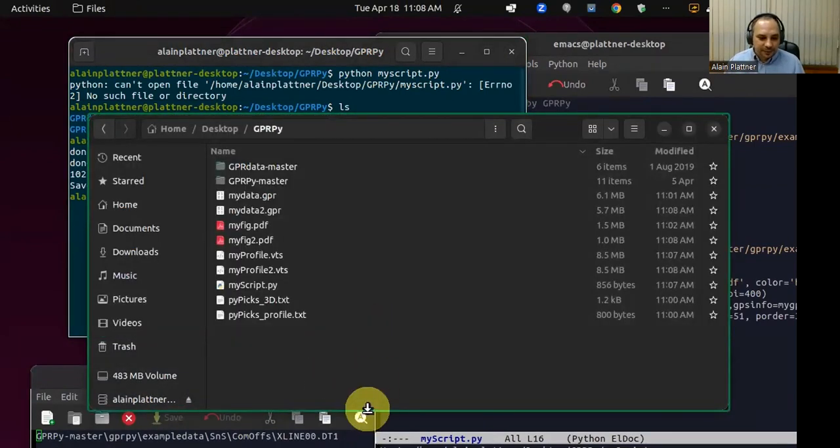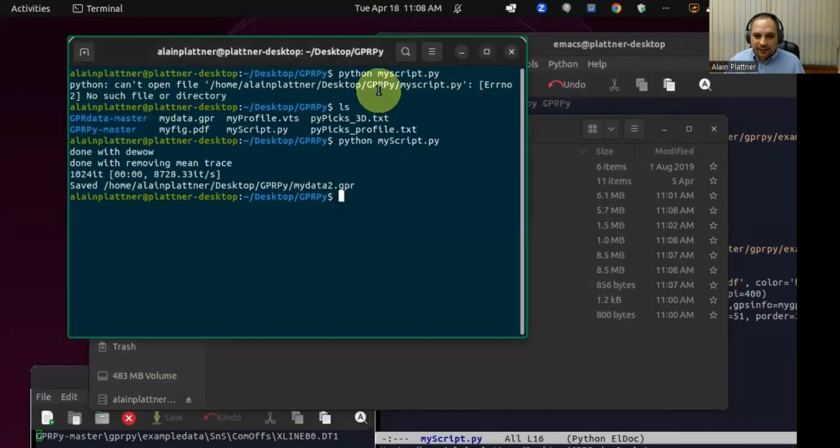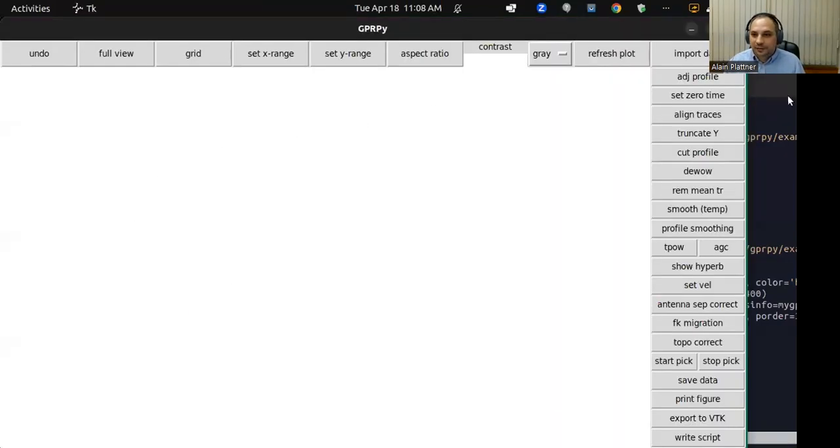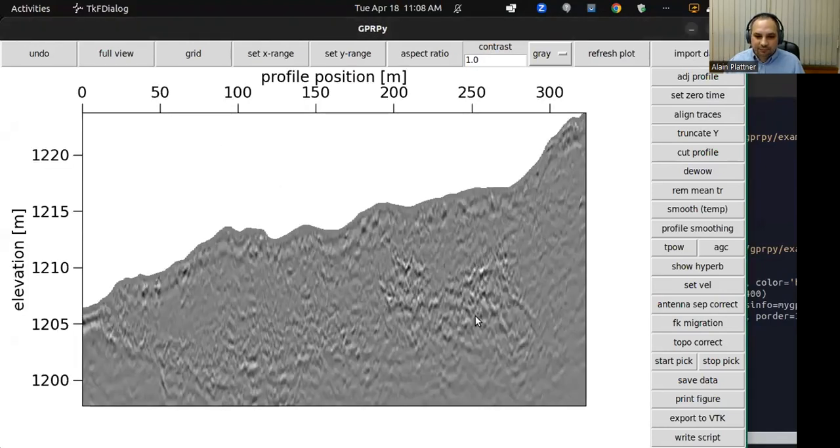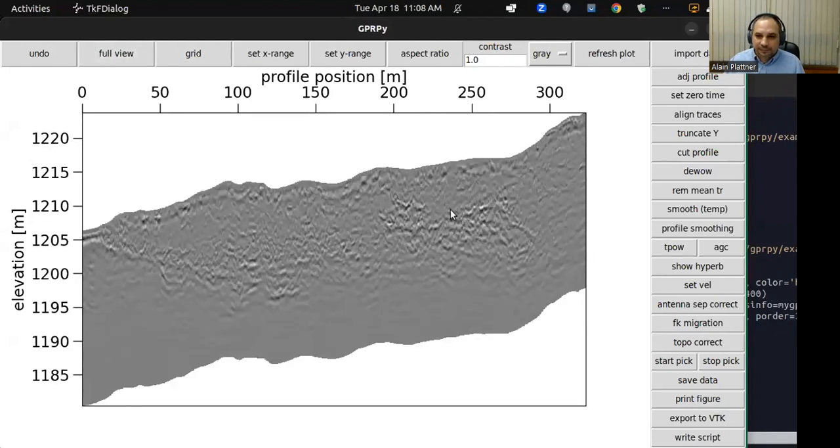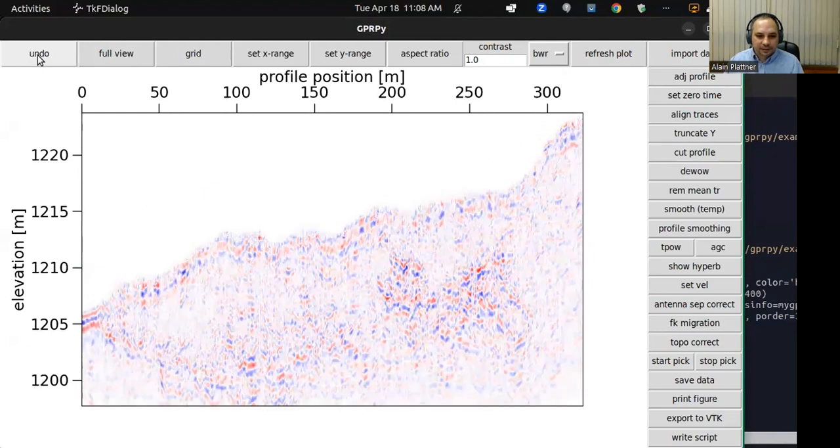And of course, if you, let's say, close GPRPy and you open it again, then you can import the .gpr data. And yep, this is now with a velocity of 0.13. As you can see, this interface dips a little bit steeper in that case, but with all steps already done. All right.